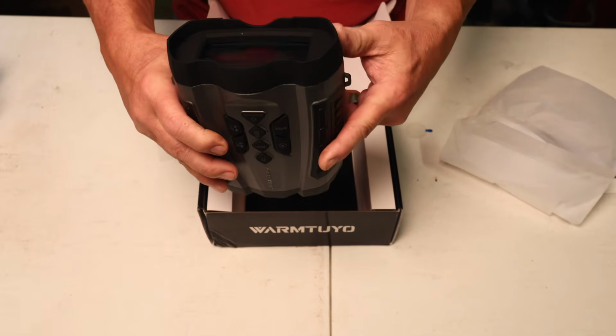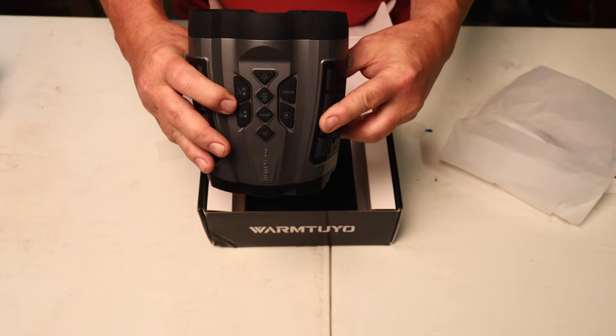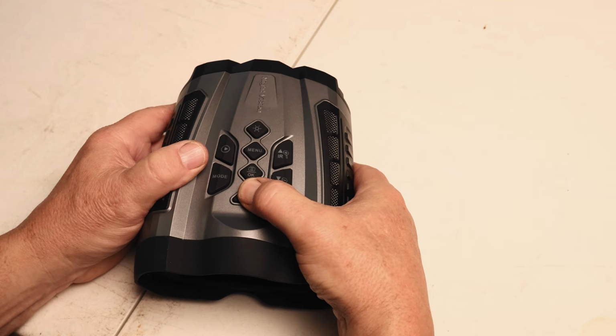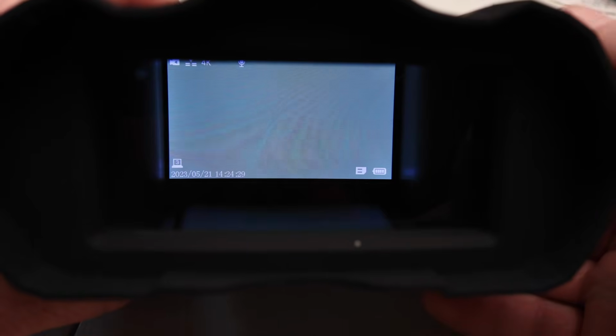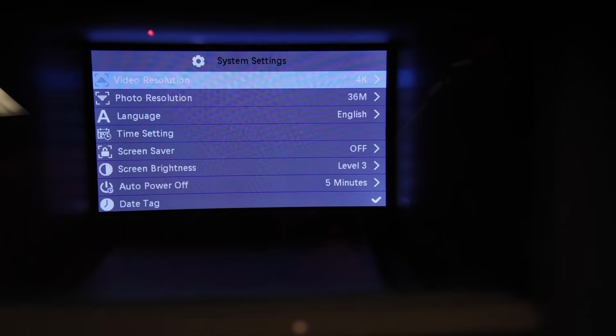We're going to go through our menu stuff and just take a look at it. And we'll be doing some testing. I'm going to come up here and hit the power button. And that'll bring up like a welcome screen. Right now it's on daytime mode. And of course you can't see anything in here. I'm going to go ahead and press the menu button. And that'll bring up all of our menu items.